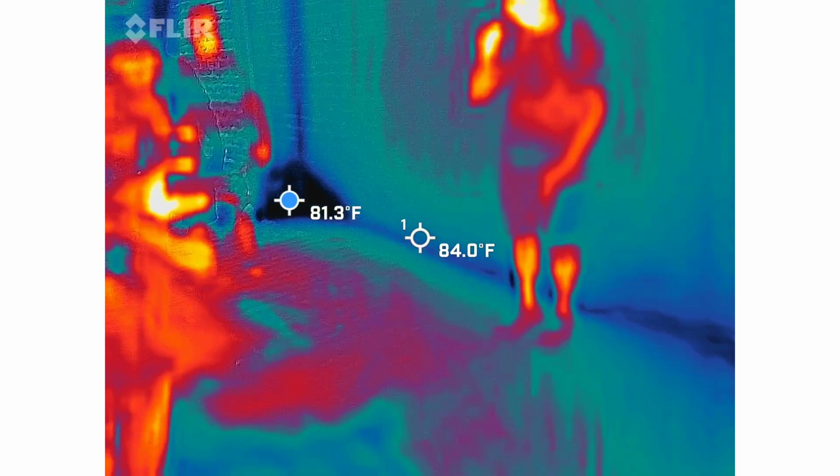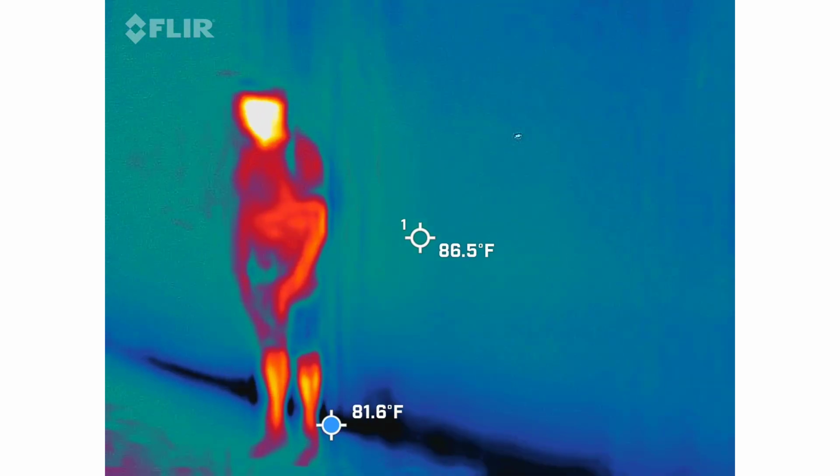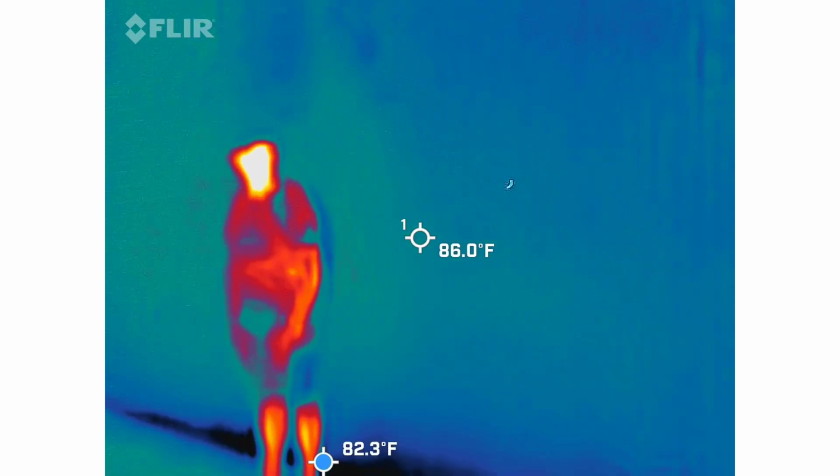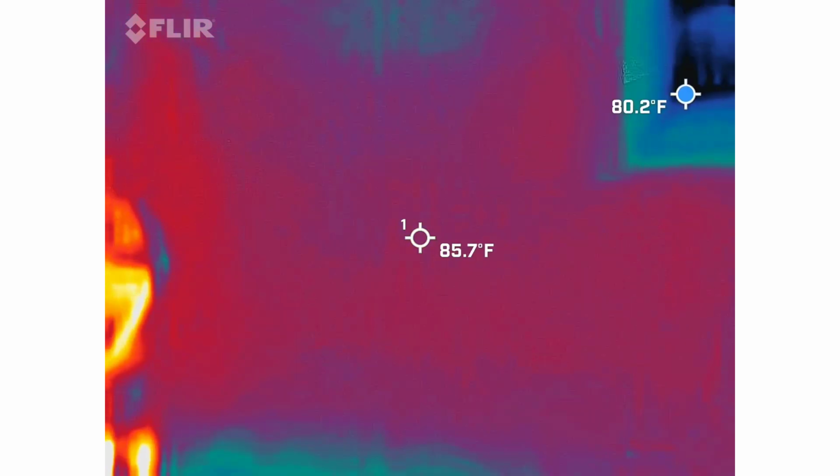Before people lived here, the Freemasons had a Masonic lodge here, hence the name Lodge Alley. Go ahead and kill your laser because it looks like we got another group coming through. I don't know where they're going to stop. What we got? Fair enough.